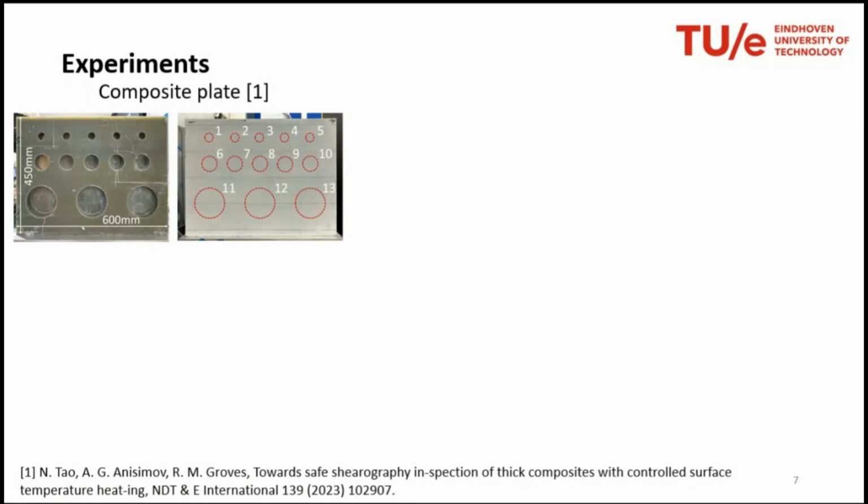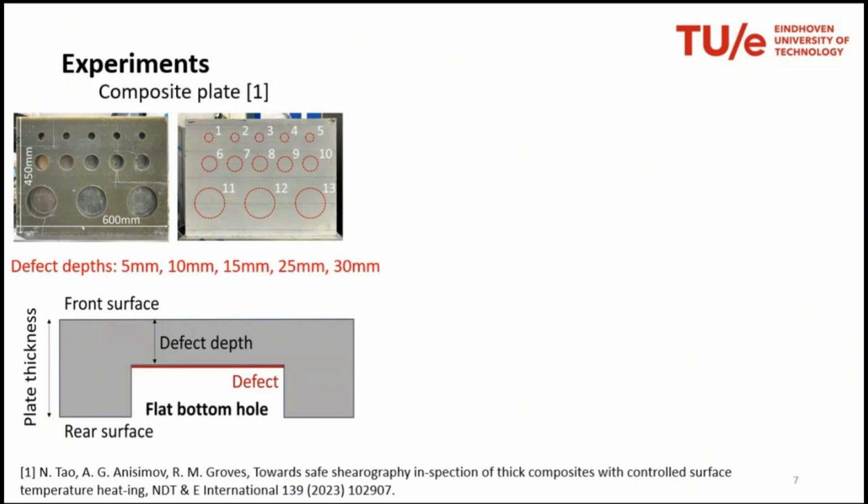You can see here there are defects of different sizes and depth that is a little bit less obvious. There are defects of higher depths on this location, and they are closer to the back surface on the right-hand side of the plate. You see here a schematic of the defect. So we talk about defect depth. When the depth is smaller, it means that the defect is closer to the surface that has been analyzed.